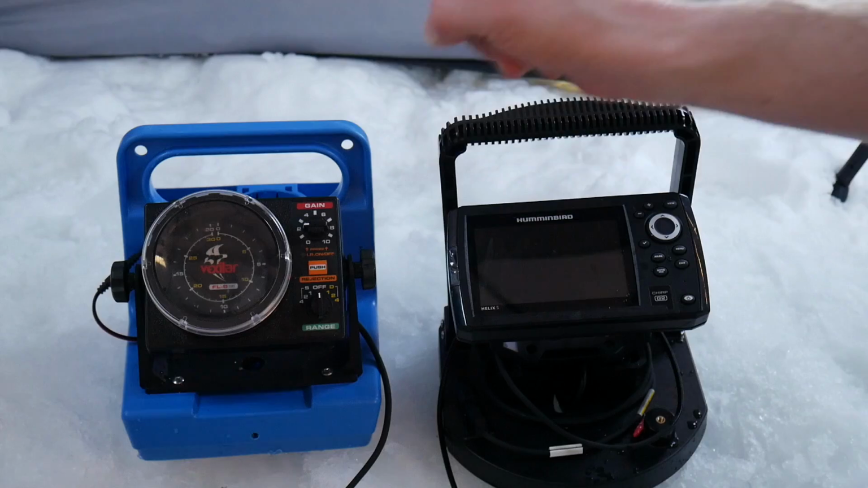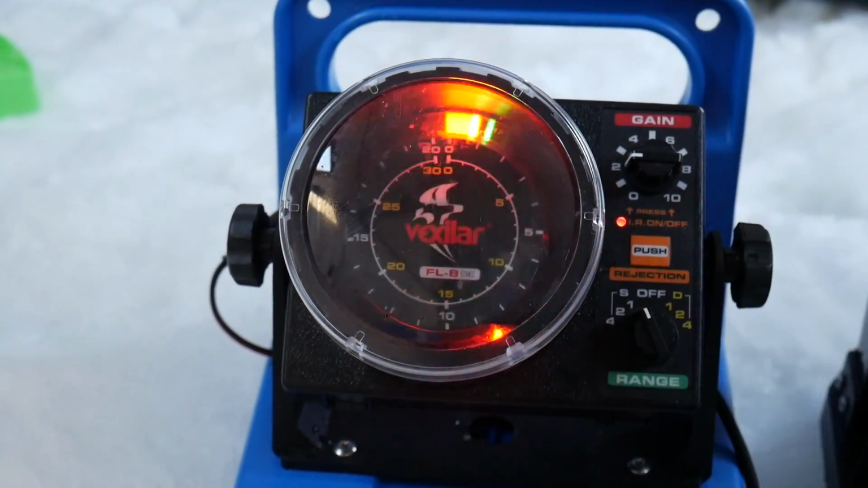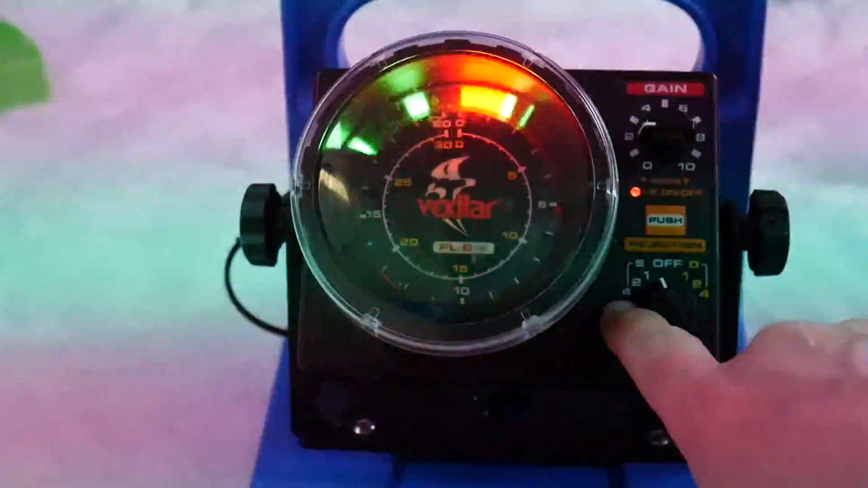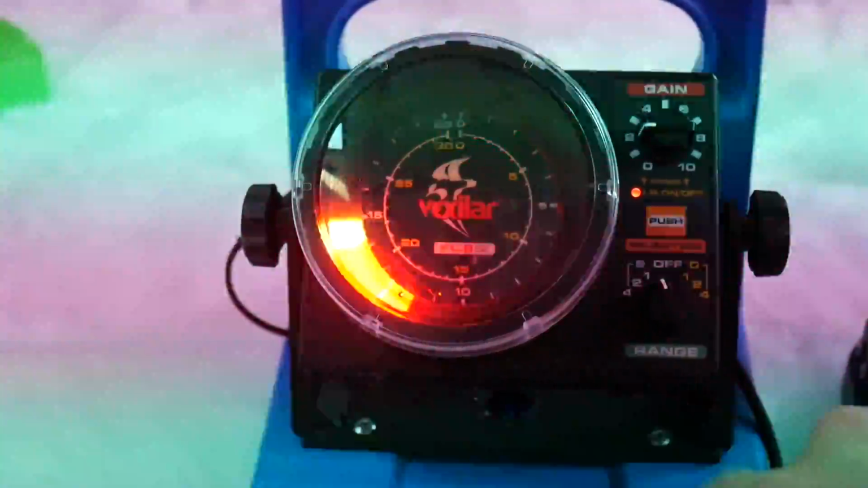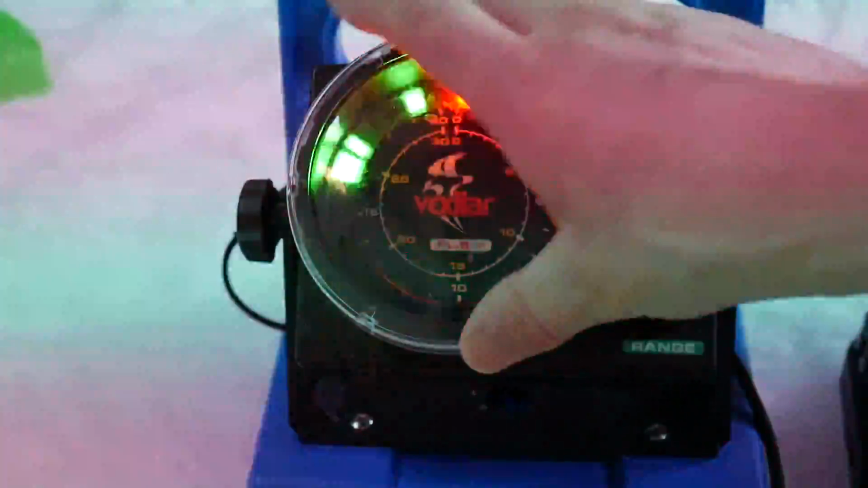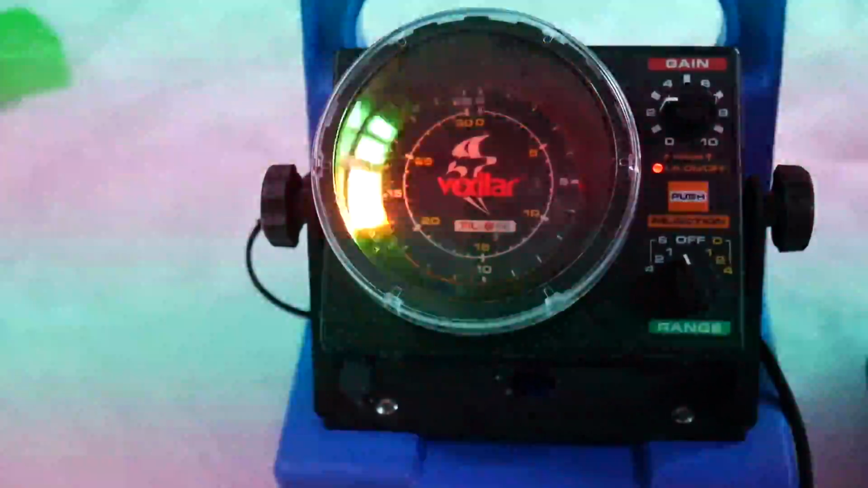Alrighty, so once again, we're going to start with the Vexilar. Pretty simple. Your on-off button is right here. You got 1, 2, and 4 for this side. Sorry, the screen might be flashing at you, but it is what it is. The dial's got this hum. It can be kind of annoying, but it's not too bad.